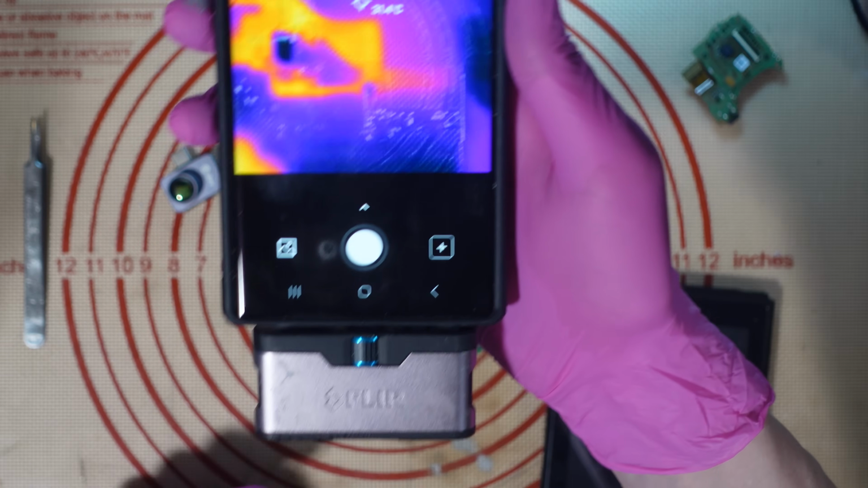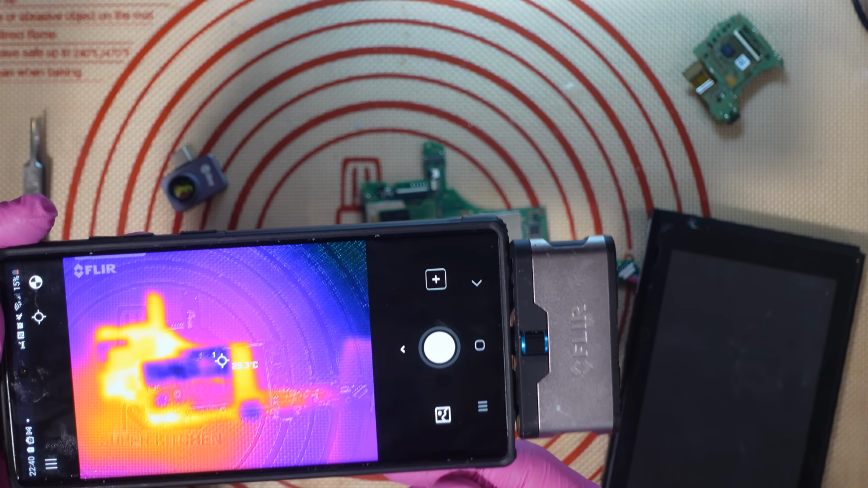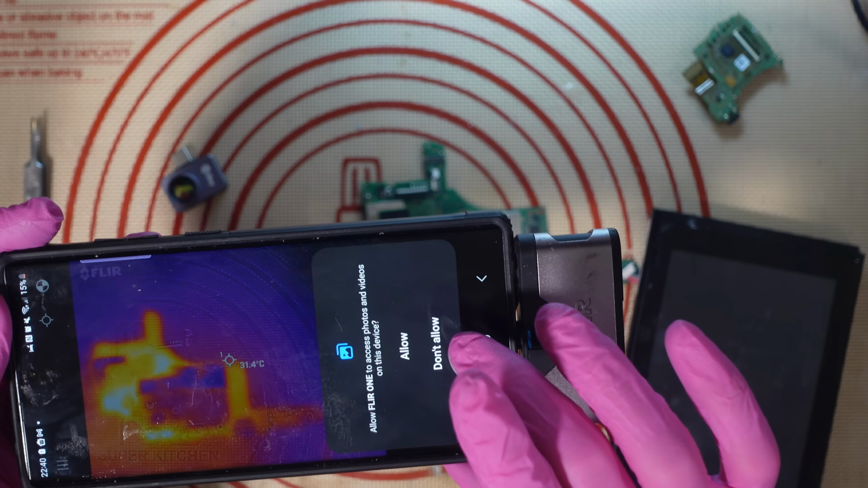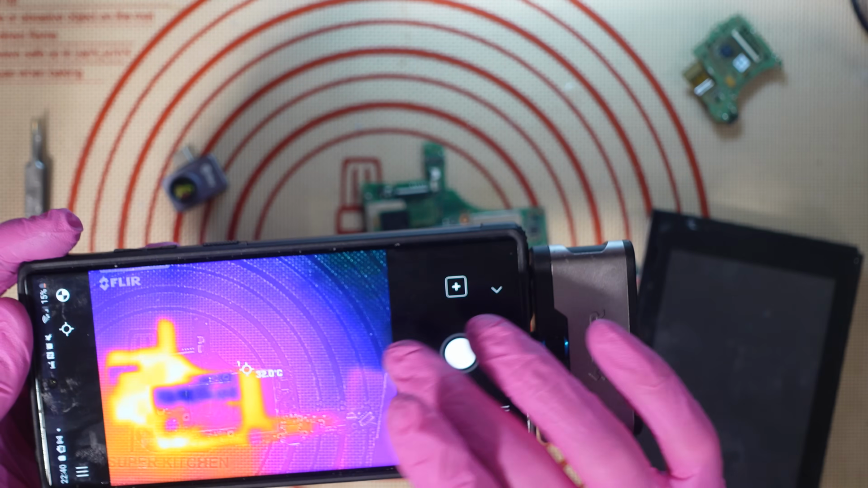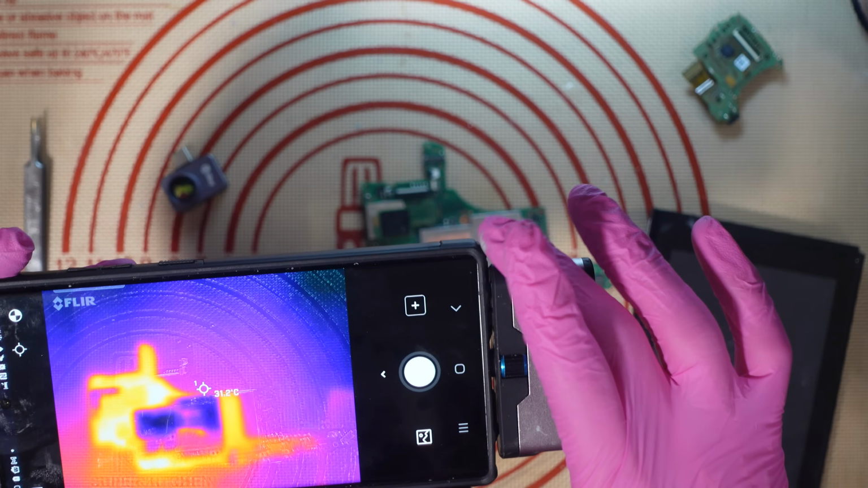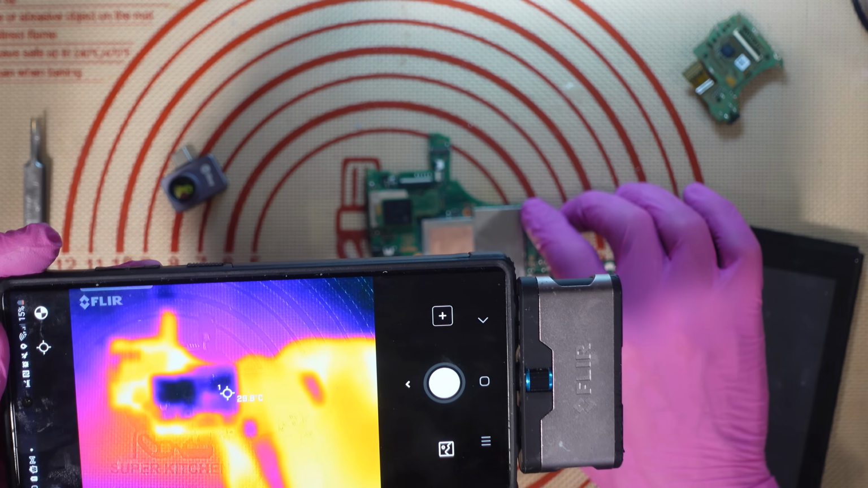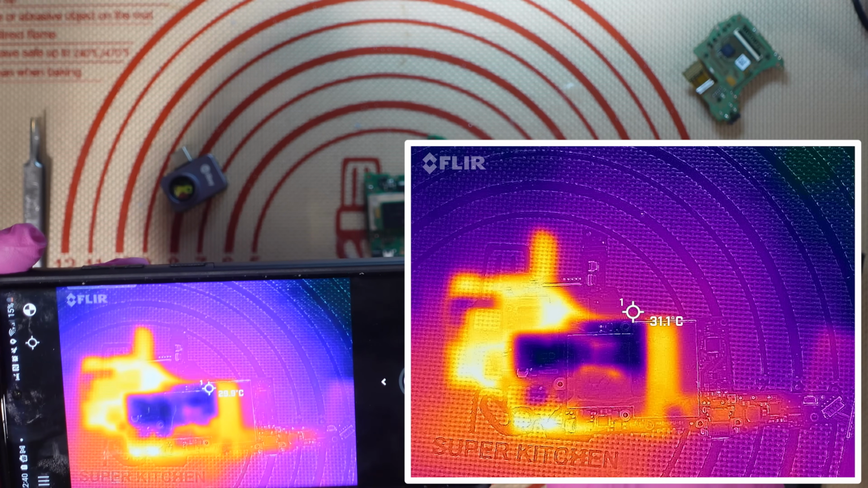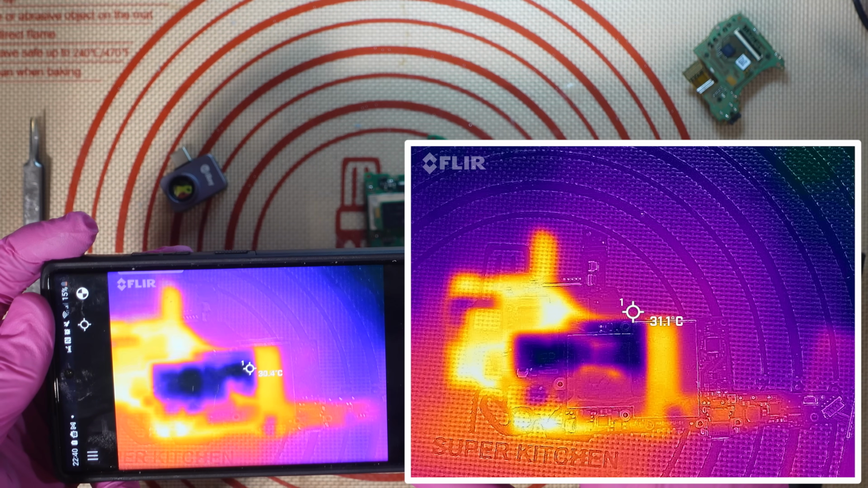Took a couple of attempts there, but if we take a look at the thermal camera, I'm going to take some still images of this which I'll put up for comparison later on. I haven't used this thermal camera since I've had this phone, so I do need to just allow the permissions. But as you can see there, it's a good image. It's going to show me if there's any short or anything like that. But the problem with this one is the resolution just isn't great at all.